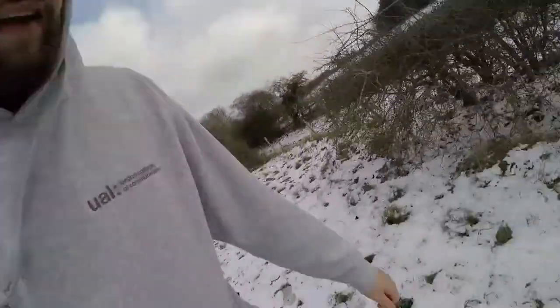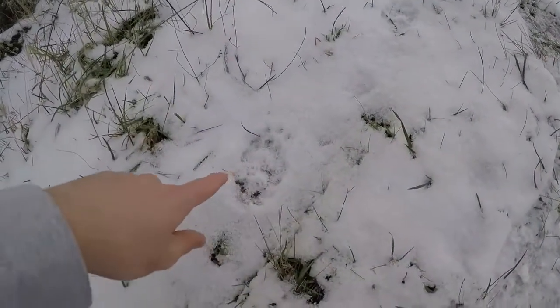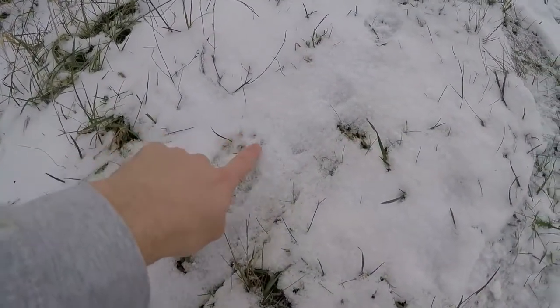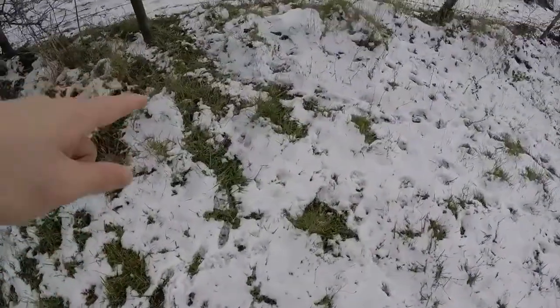See if I can see. So there's some footprints there. This could be a badger because you've got the little paws there. Don't know if you can see that very well on the pad there. Could also be a fox, but you can see it sort of follow down to there.